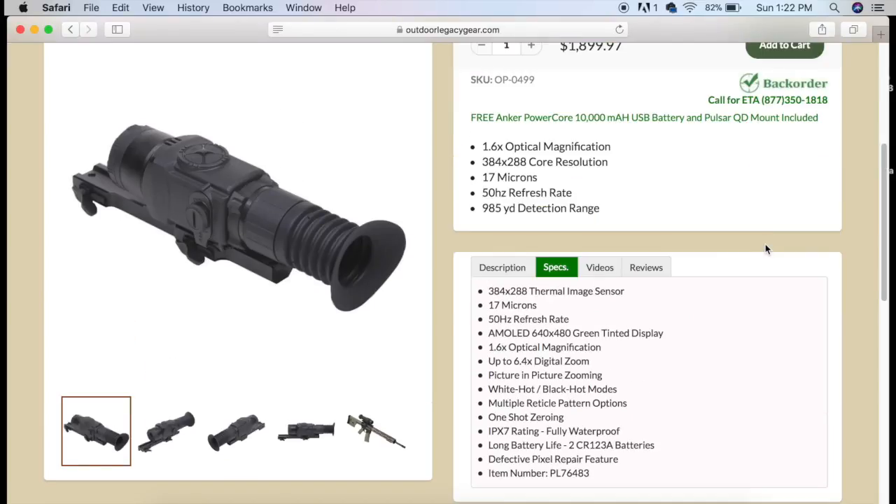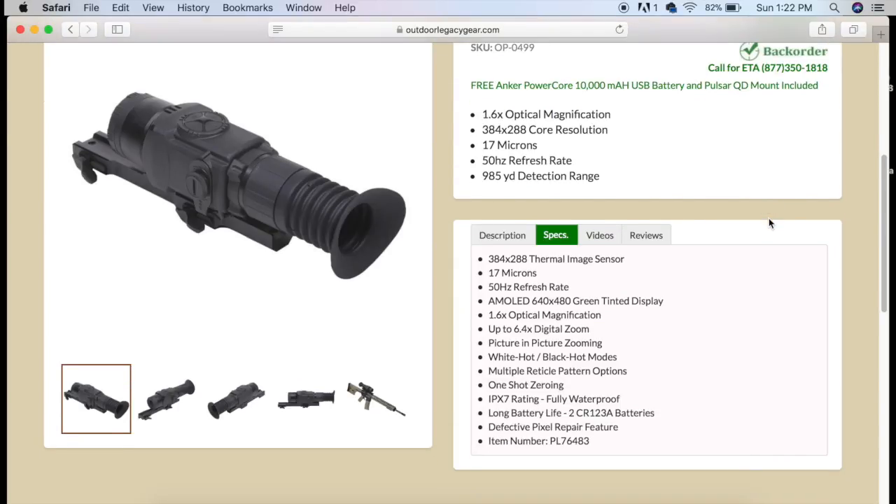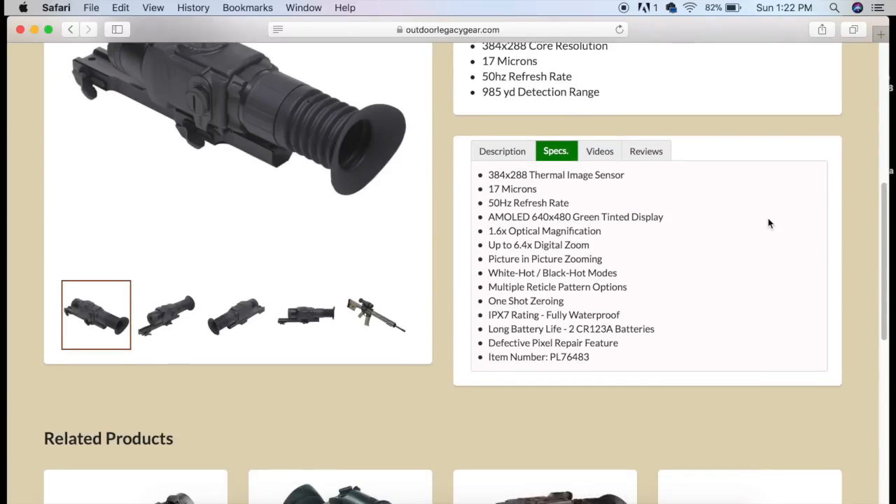And I know when you purchase this scope from Outdoor Legacy Gear, you do get the free Pulsar QD mount included with the purchase of the scope. So that is included with the scope when you purchase it from Outdoor Legacy Gear.